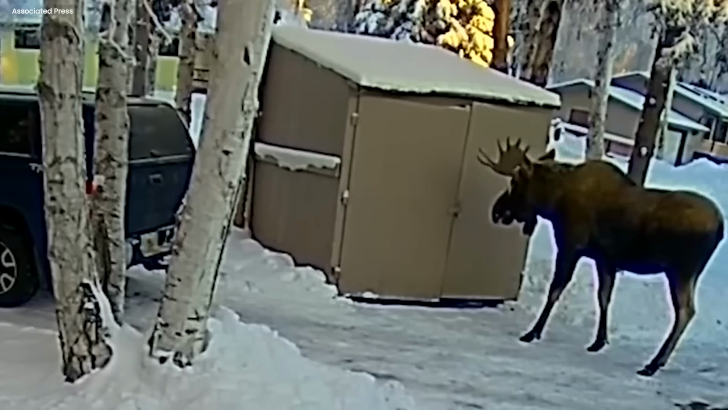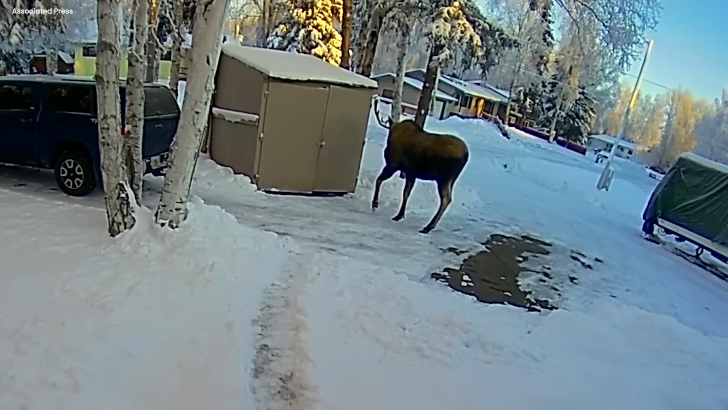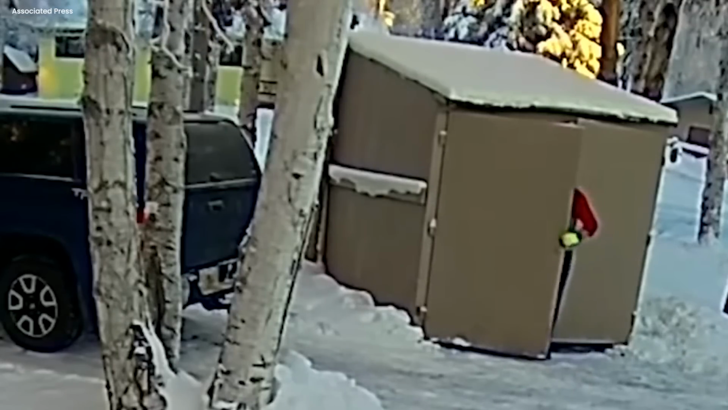The moose's purpose remained a puzzle. Was it protecting a secret, or was it a message from the wild? Then, like a ghost, the moose turned and went back into the snowy wilderness. The man, still hidden in the shed, felt a huge sense of relief as the world came alive again.